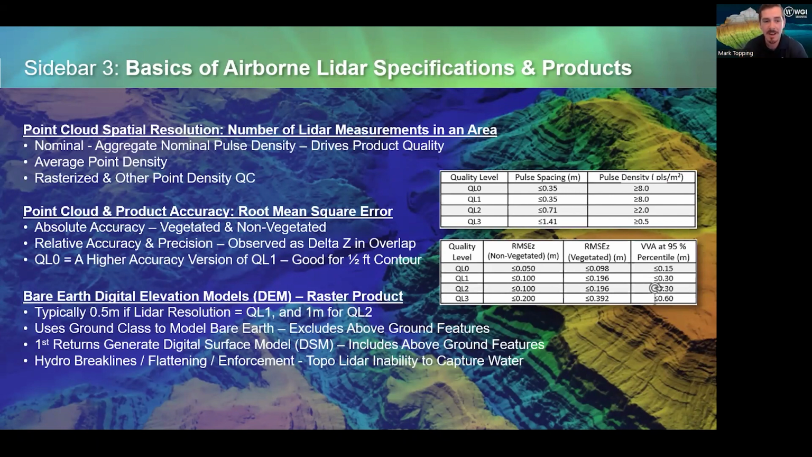So that's why 8 points per meter allows us to create a half meter pixel in a surface raster. The smaller those pixels are, the higher resolution quality surface product you have, and the more you can do with that, the more metrics you can pull out with a higher degree of certainty.